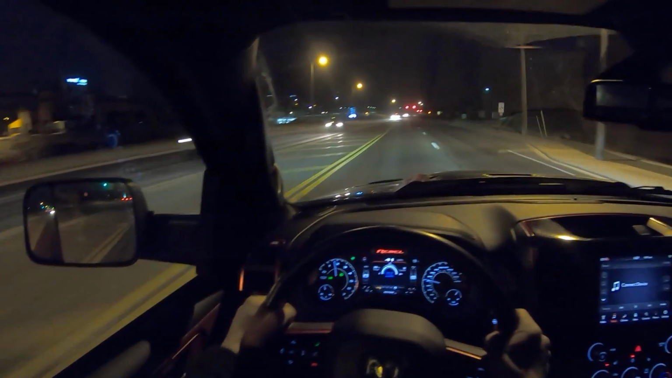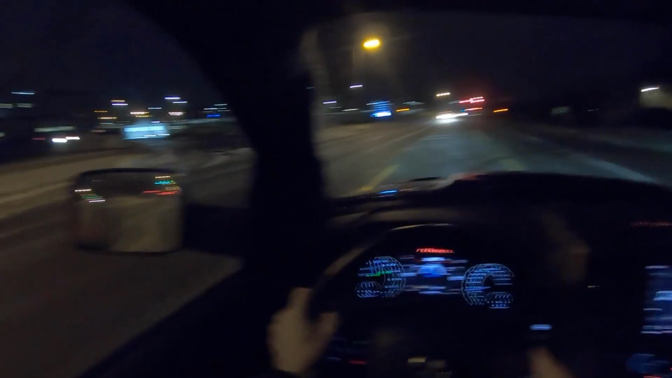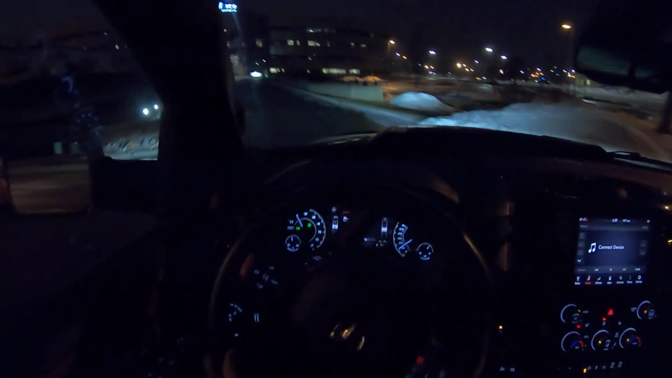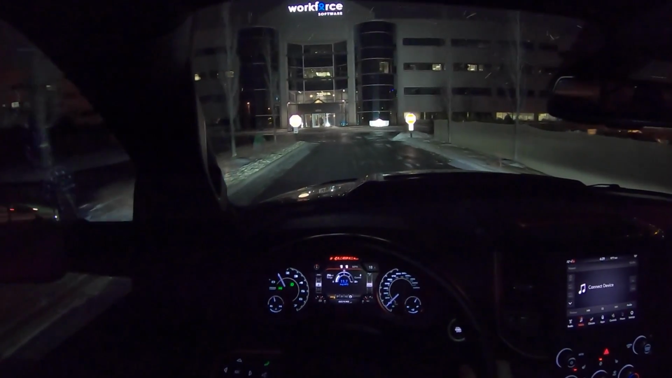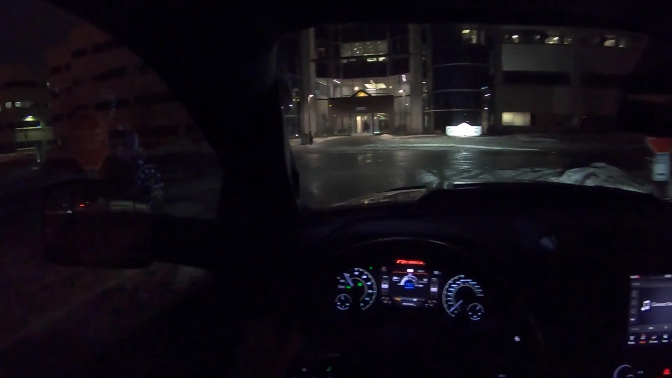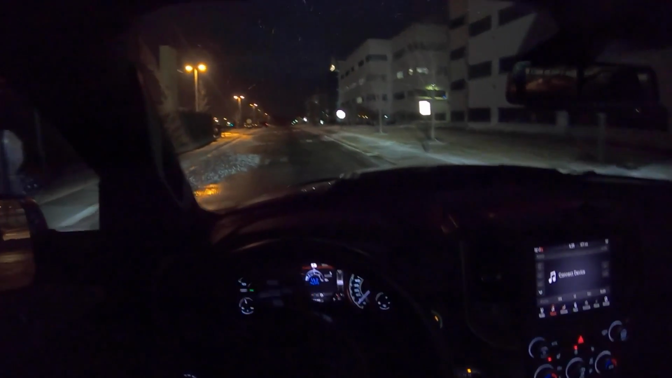Let's hit a little bit of a dark section and test out these headlights. As you can see, they're pretty good, pretty bright. Let's turn on those overheads here. Oh yeah, that lights up just about everything. That's awesome. Those LED off-road lights do a really good job. That's fantastic.